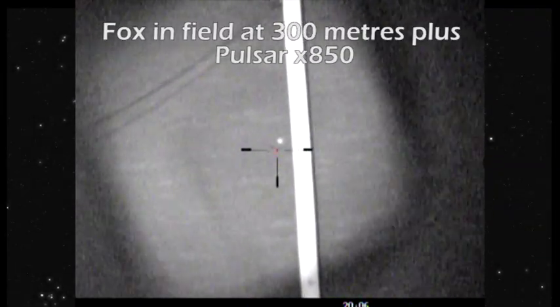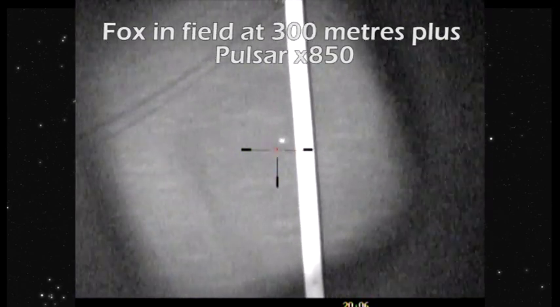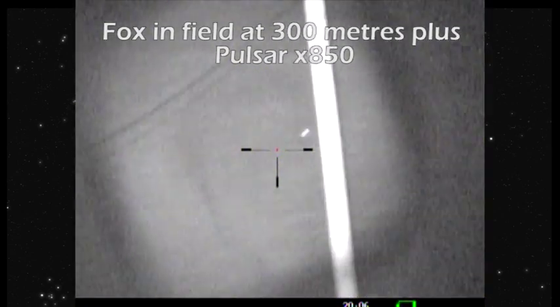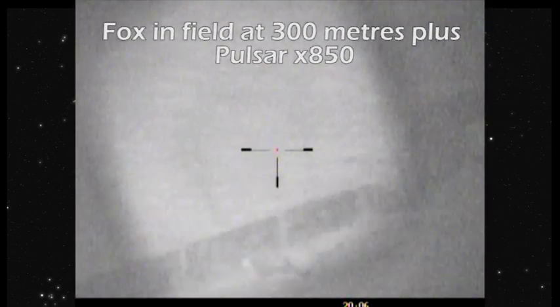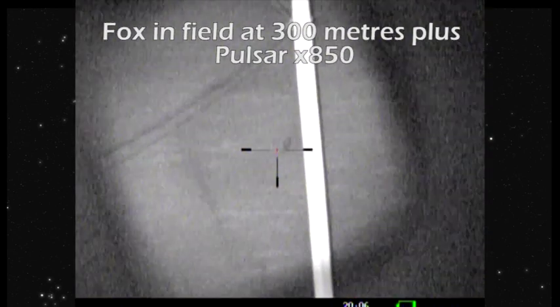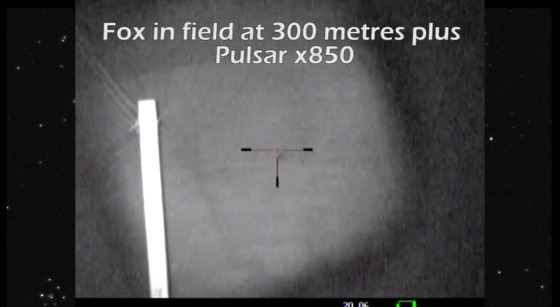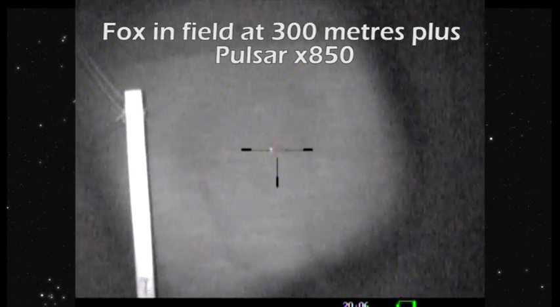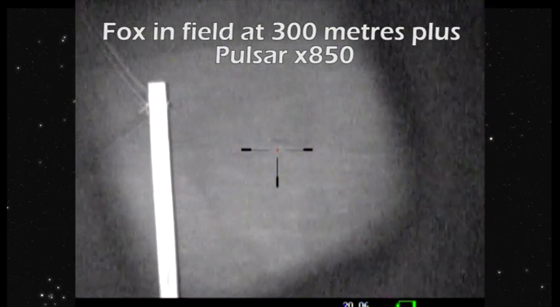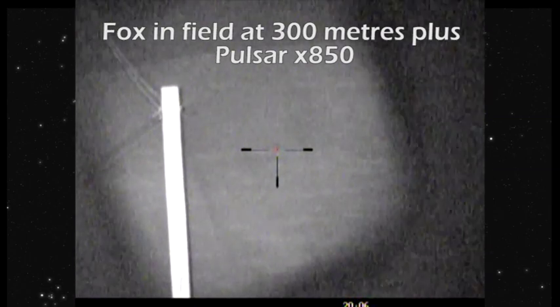Yep. So you'll see we'll swap to the X850 here. So again, 300 metres, the fox is still identifiable quite simply. The one thing the X850 lacks is on a spot focus, there's not as much illumination across the full spectrum of your objective lens. You can see the Digisight battery was running quite low at this point, but here's the fox running off the hill. It's a lot narrower. The peripheral is sort of cut out there, isn't it? You can adjust it more to a flood, but at the distance we were looking at, we needed the beam as tightly collimated as we possibly could to carry that eye as far as we needed it.